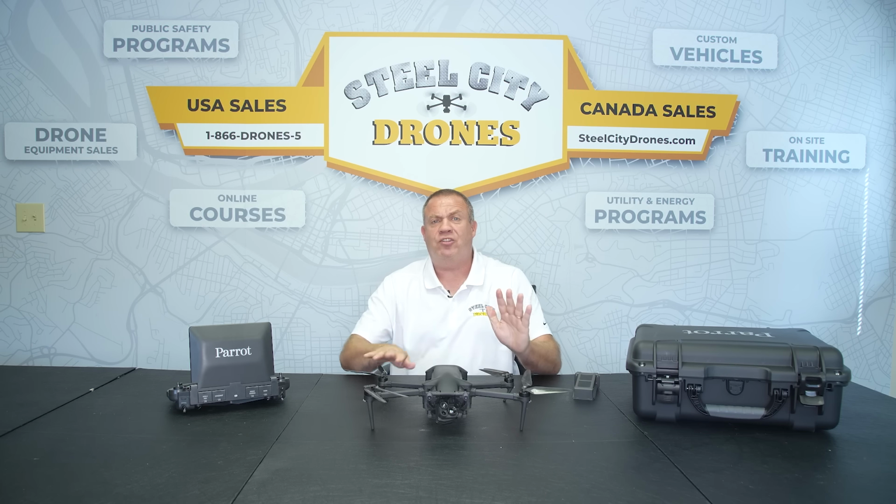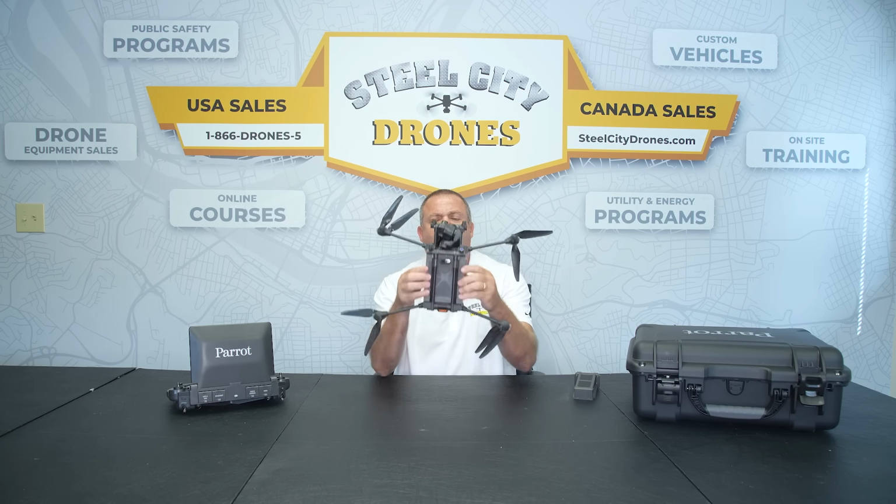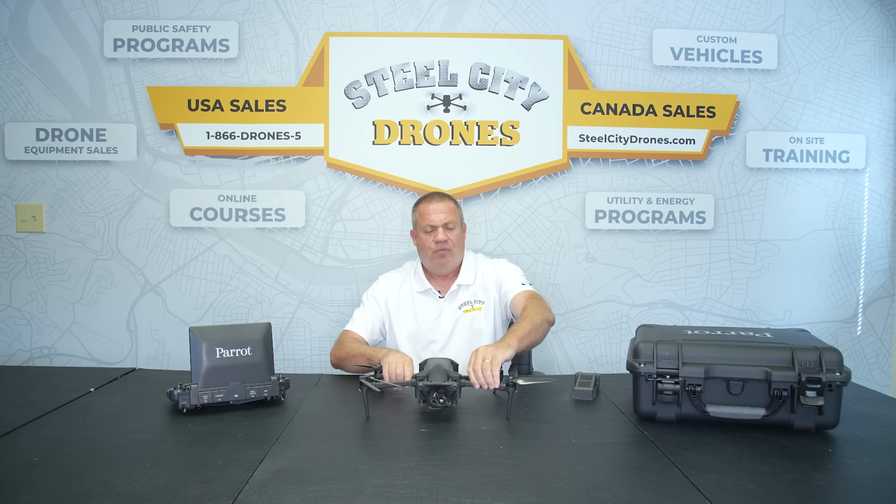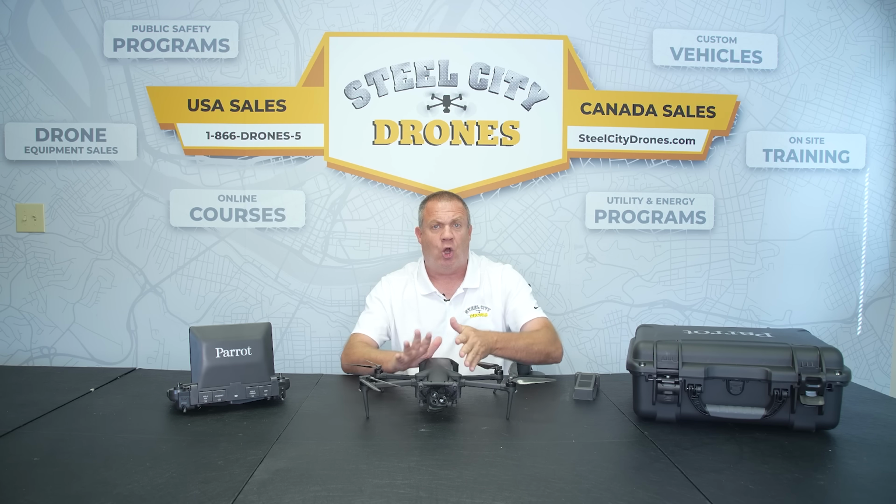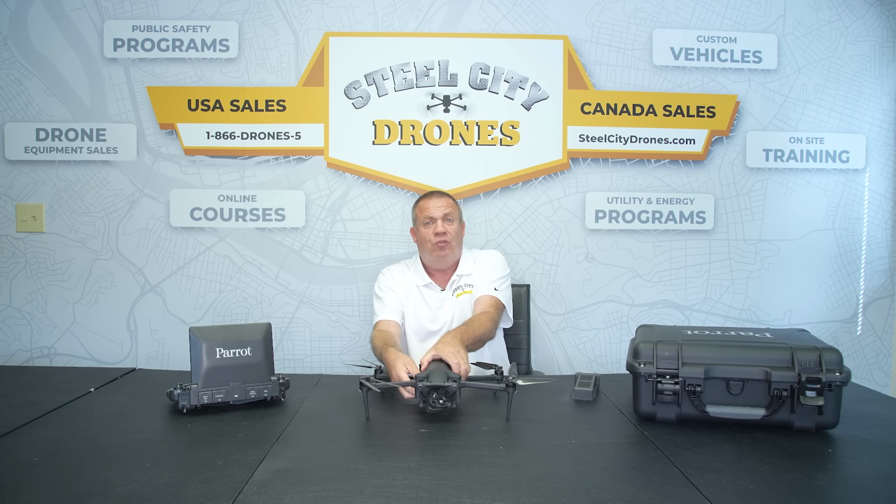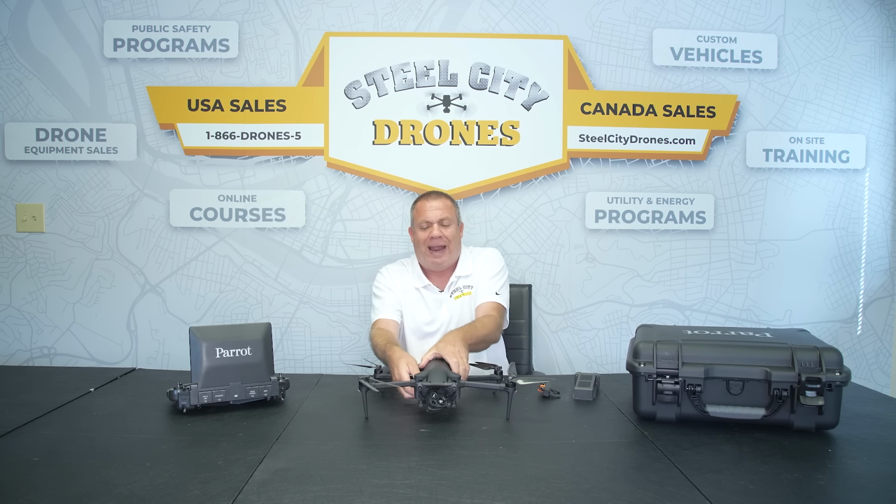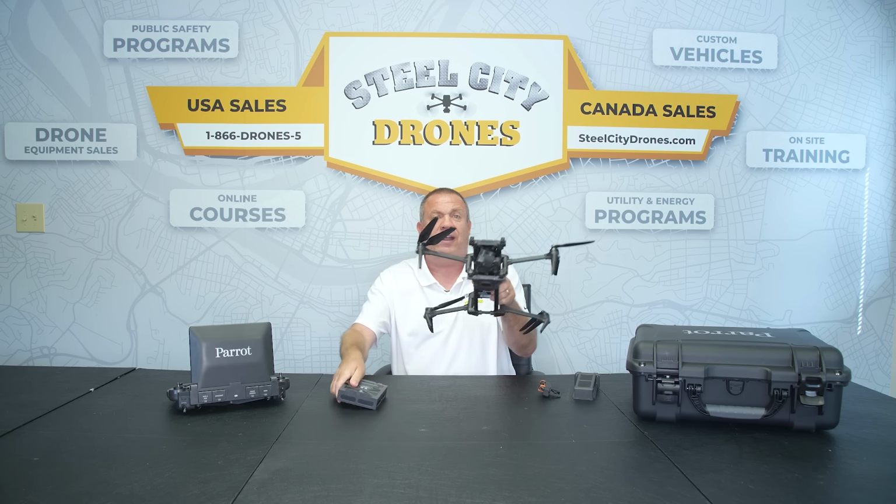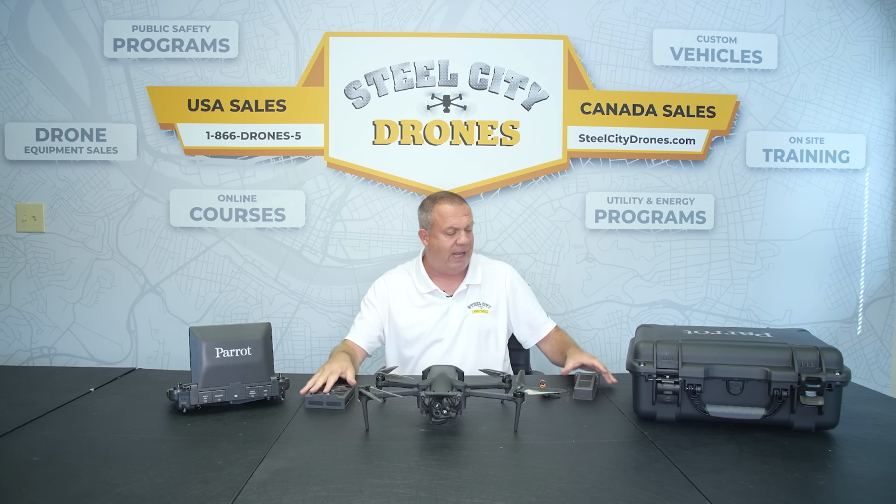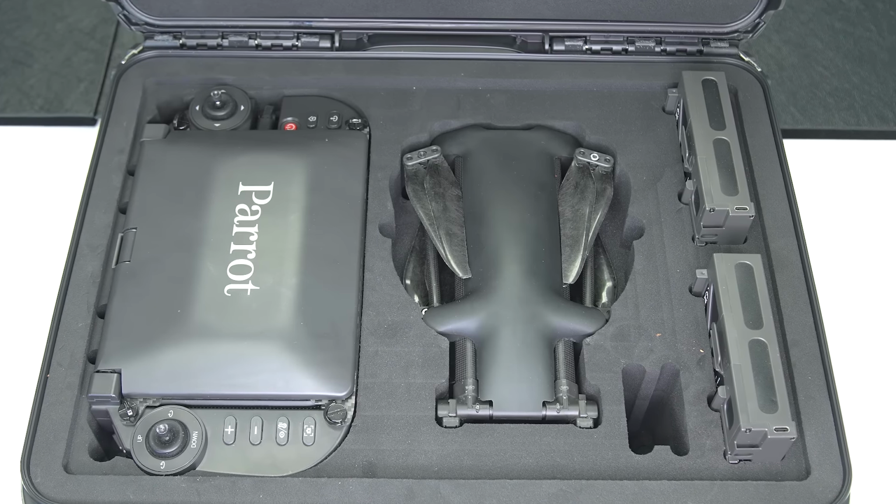One thing that I want you to note about the larger battery is that it is wider than the actual aircraft body. And because of that, the booms cannot fold in all the way to put it inside the carrying case. So when you're going to use the larger battery, what we need to do is either have no battery inside the aircraft when we're transporting it, or we can just have the smaller one inside it all ready to go. It depends on what you want.